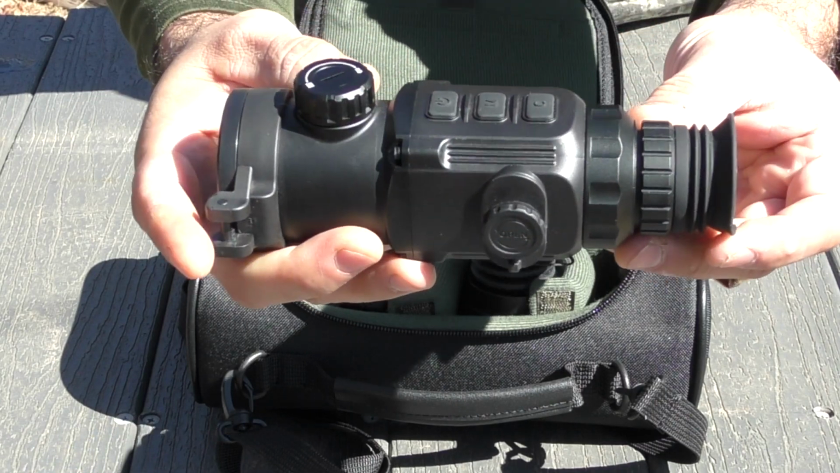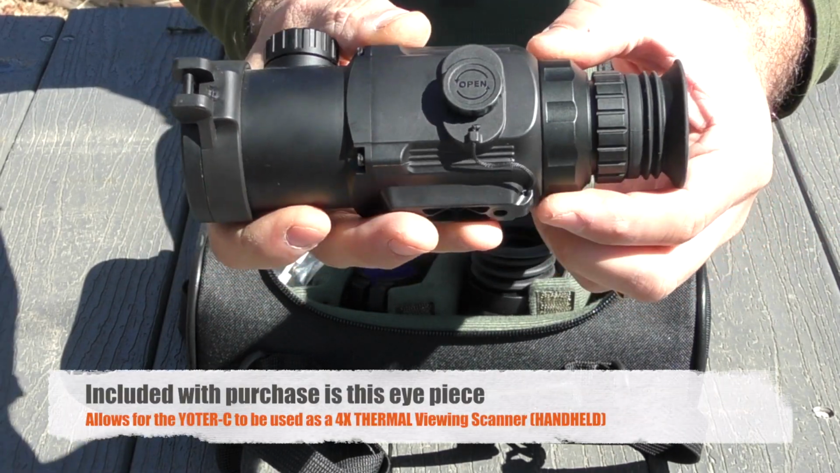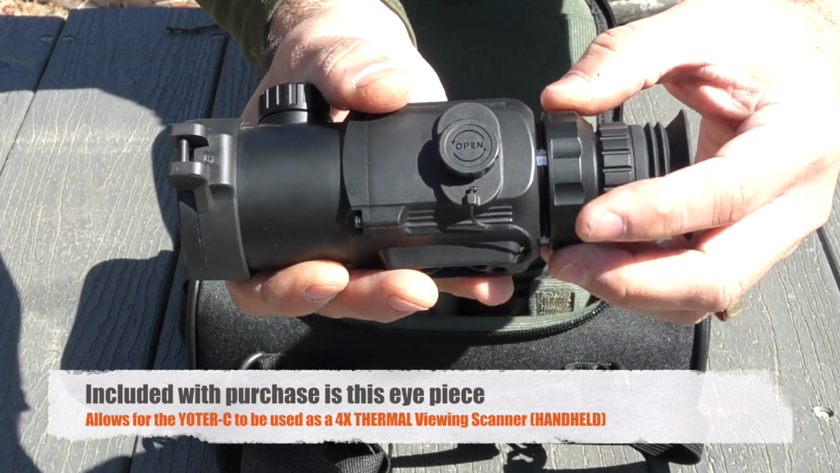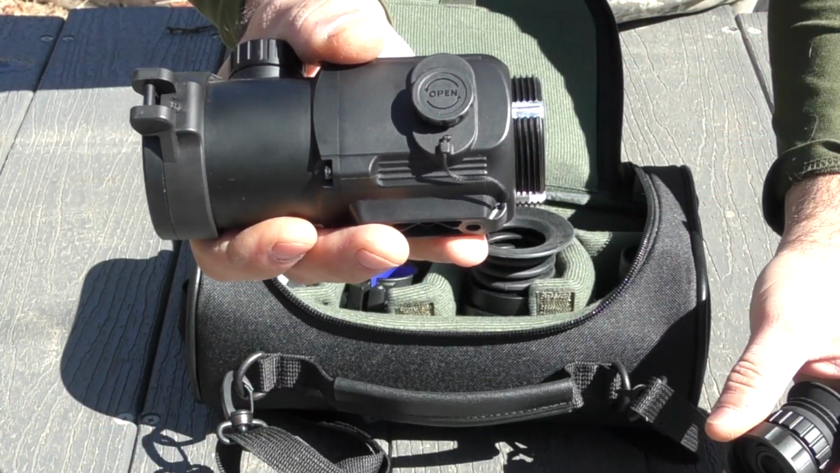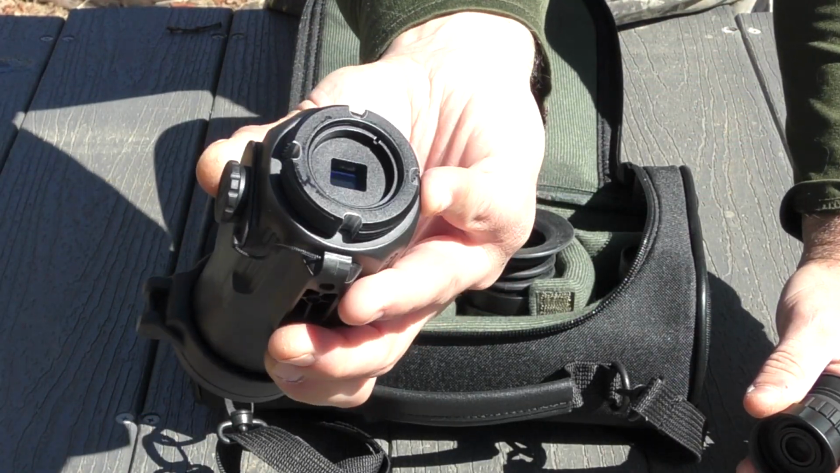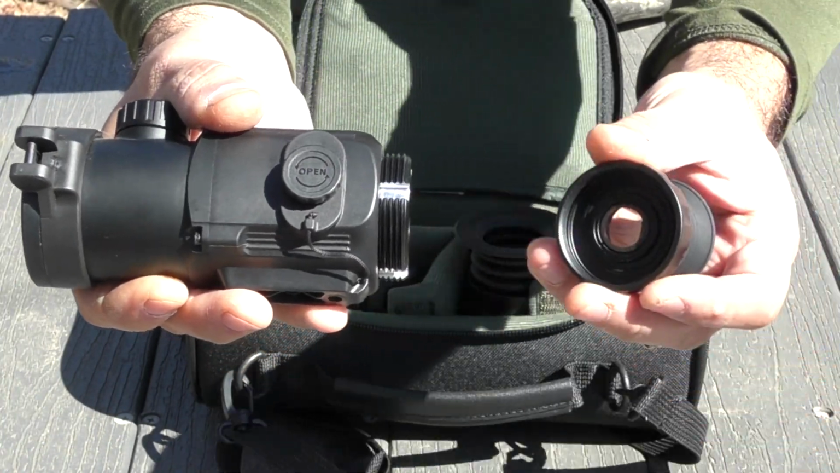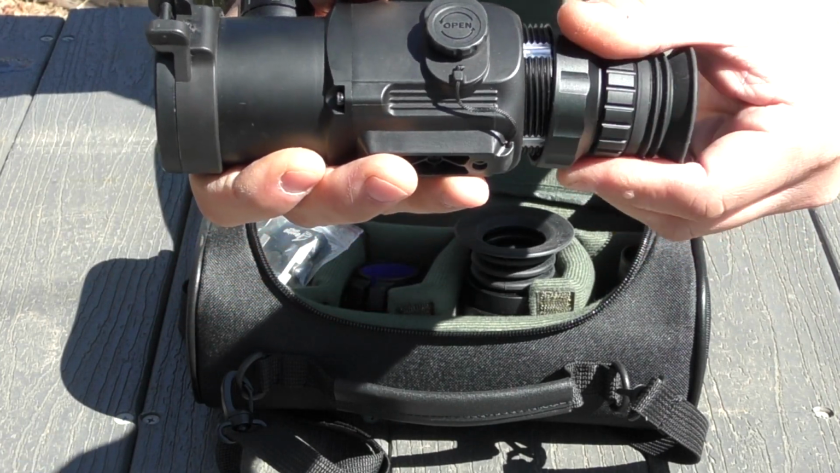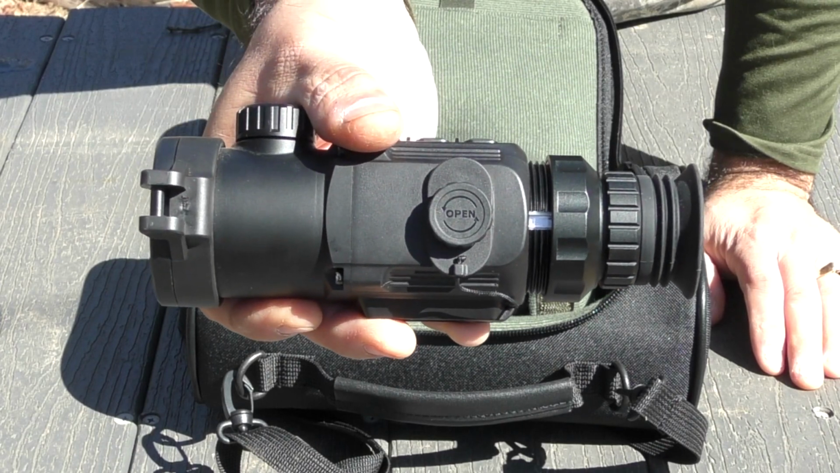Right now I have the monocular eyepiece that comes with the kit that you buy, and it's able to screw onto the back of the body. So in there is going to be the screen, the near eye display, and then this is a magnified eyepiece, and you can use it as a monocular or thermal scanner.